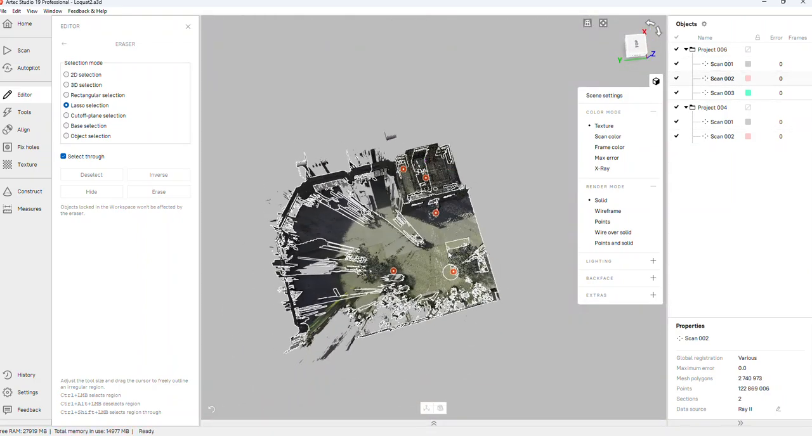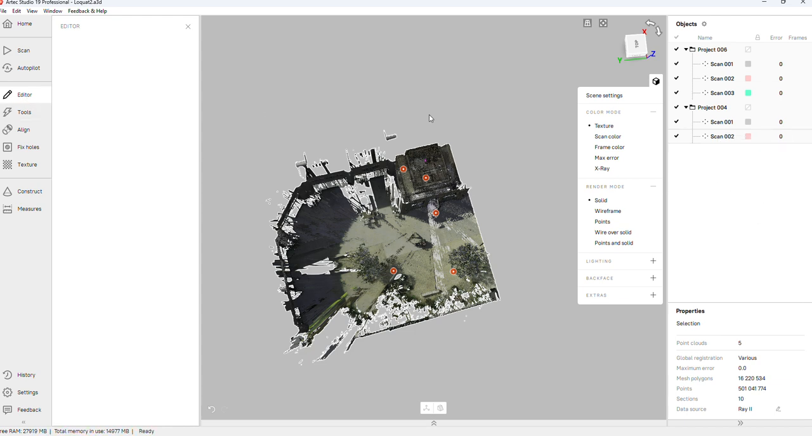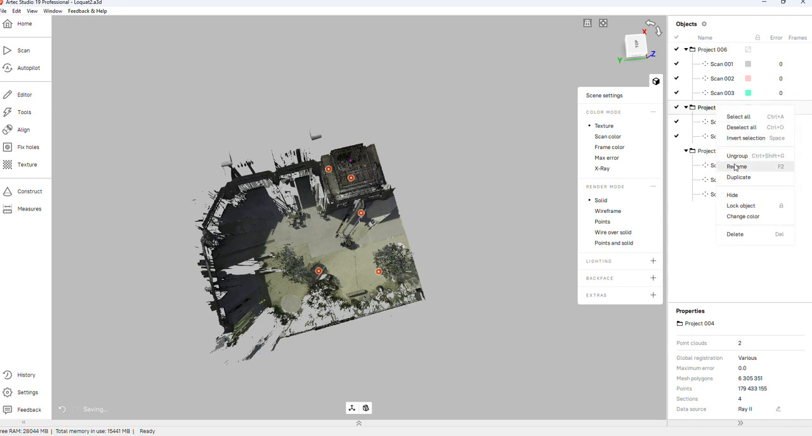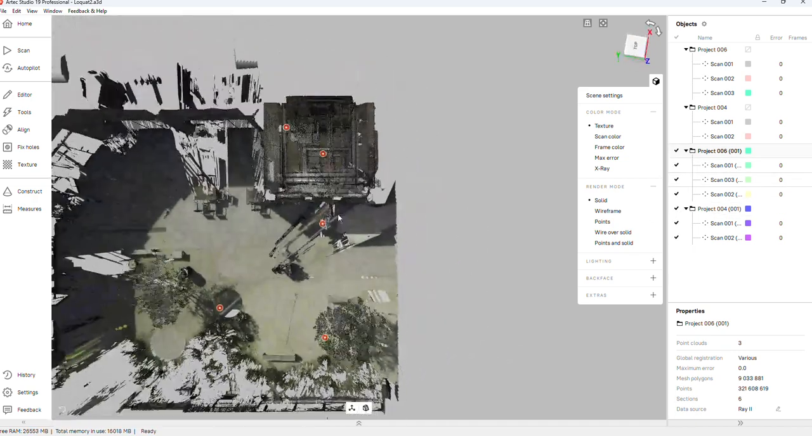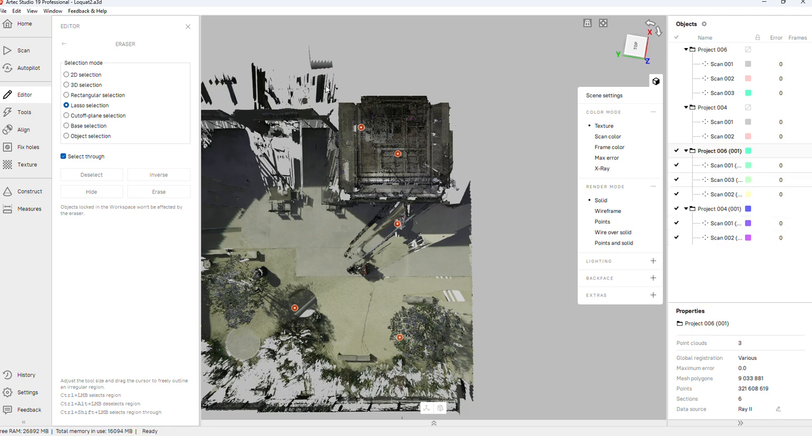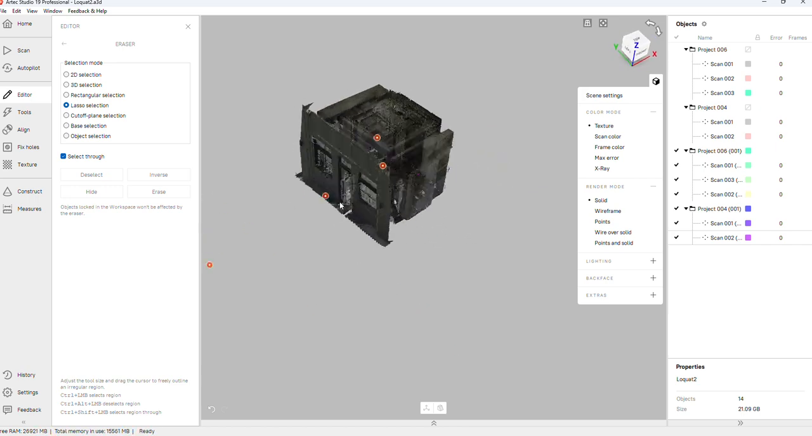Well, I don't want to fusion everything, so I'm going to duplicate this whole tree. Actually, got to be out of the editor. Let's click duplicate, project 4, duplicate, and we're going to turn these ones off in case we need them later. Click these back on. We are just going to fusion just this area. Inverse erase. We don't want nothing but just this, right?